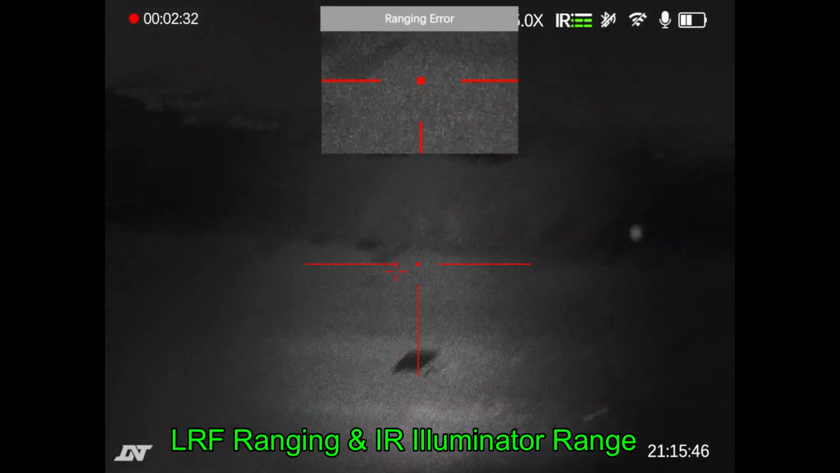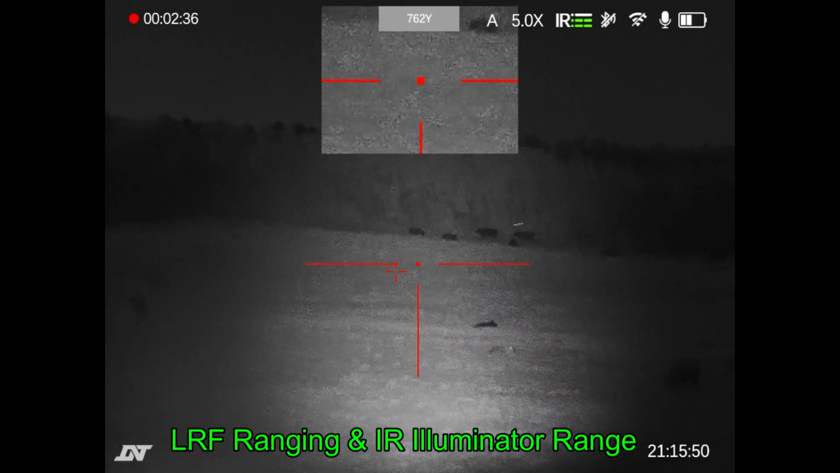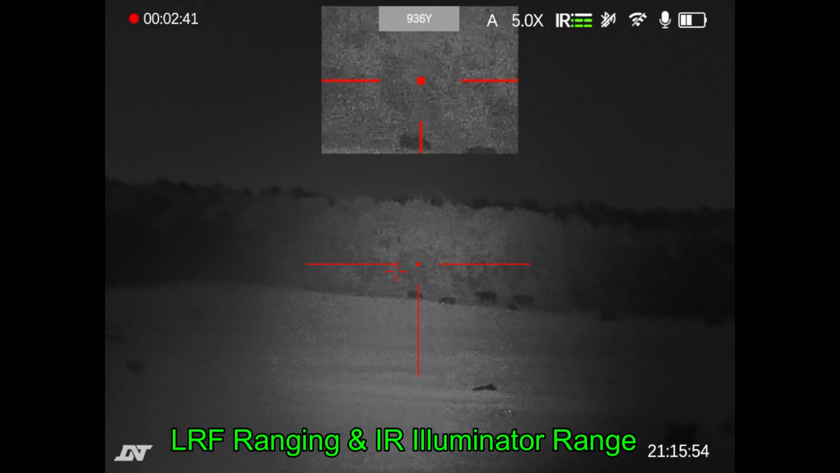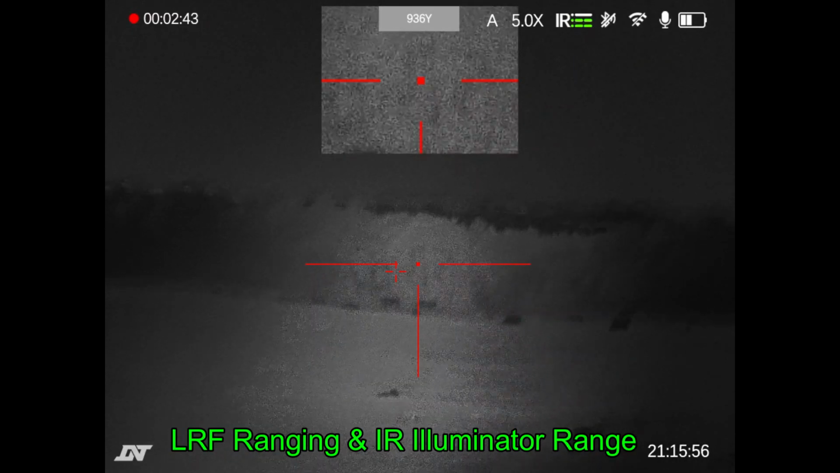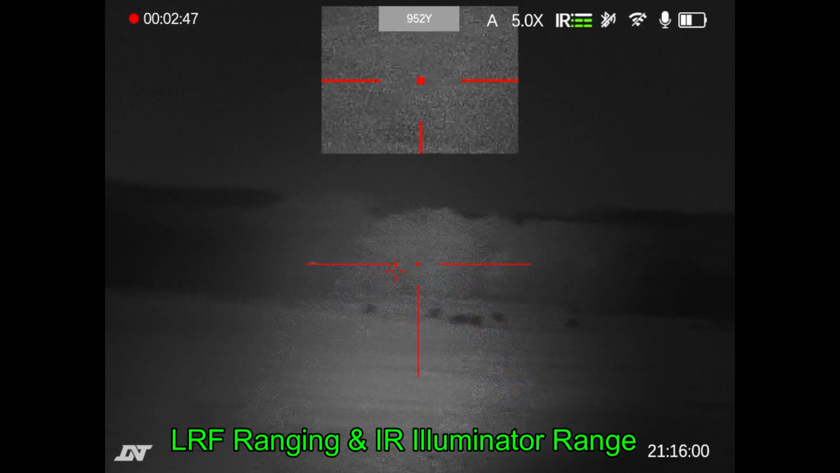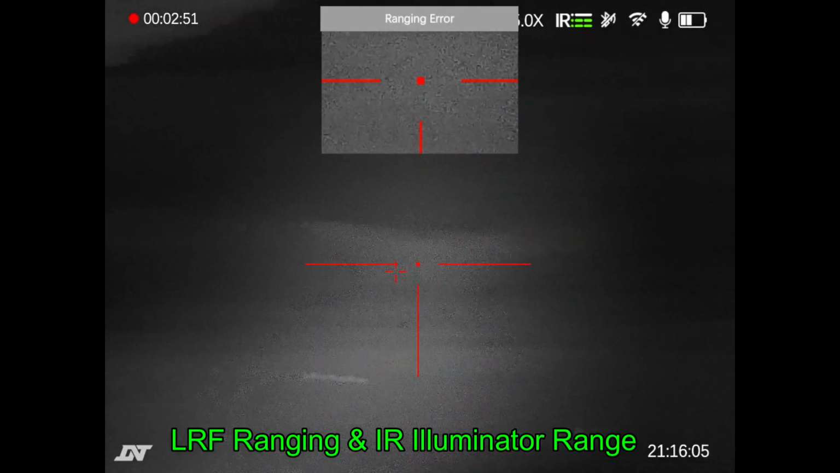So now this is all under a full moon, of course. So I can see cattle way out in the distance, and the tree line says it's 933 yards, so they're over, I'd say they're probably close to 900 yards at least. Alright, pretty cool.